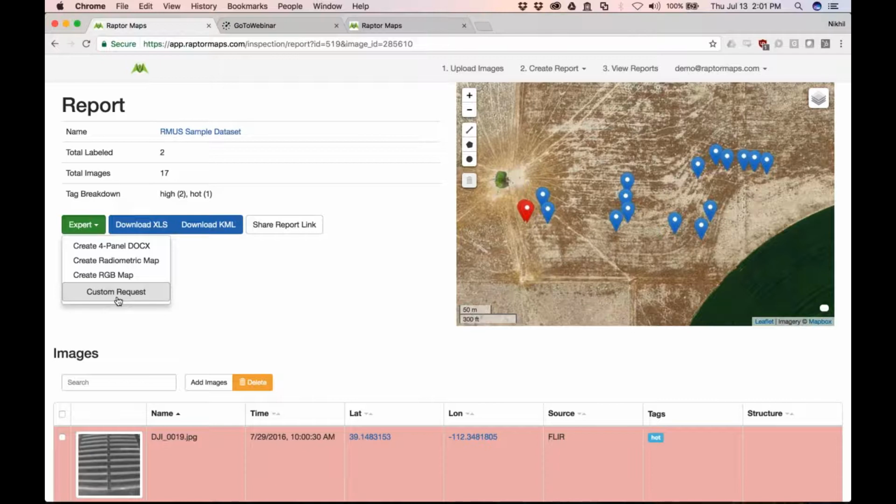Mm-hmm. So in essence, like I said, I see a lot of people that don't use GCPs and maybe aren't getting the data they need. They blame the software or whatever, but depending on the client and how accurate something needs to be, going out and actually having GCPs is fairly important if you need that level, is basically what you're saying.